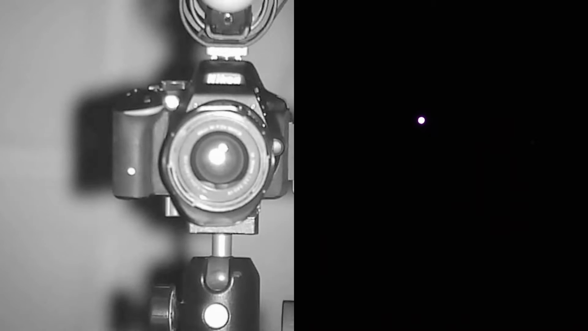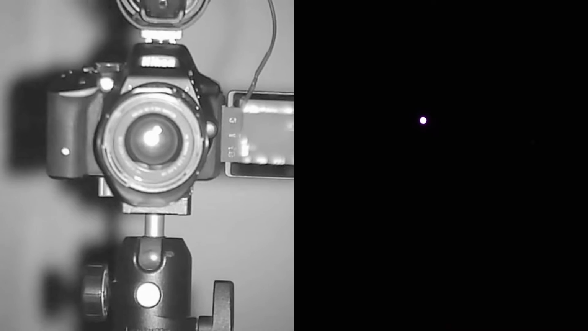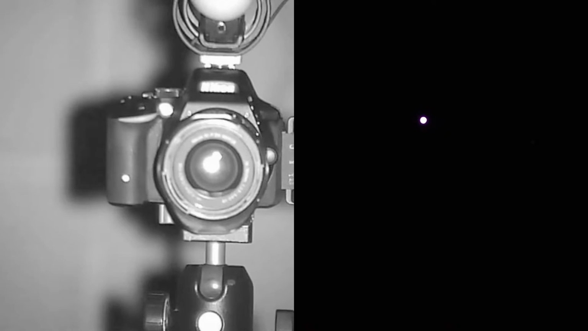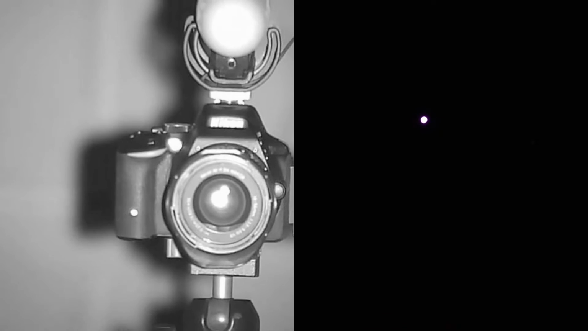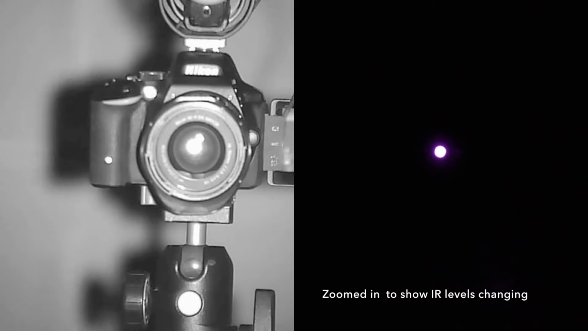I'm going to look around a little bit. It's pretty dark. Let's get back to here. I'll turn the IR back on. Boom, there you go. And you can see me shooting me with the video camera. I just boosted it up one more notch, and then yet again.